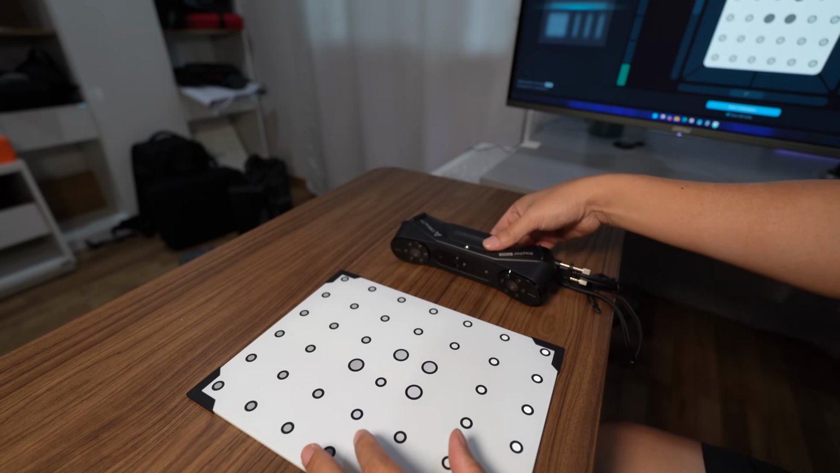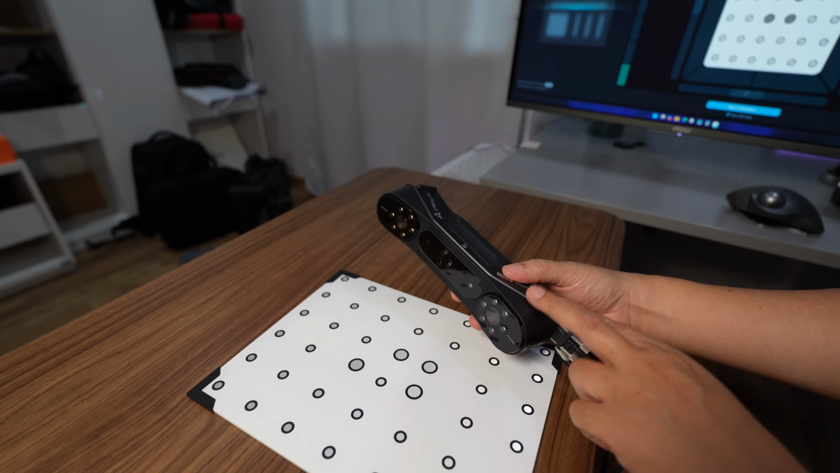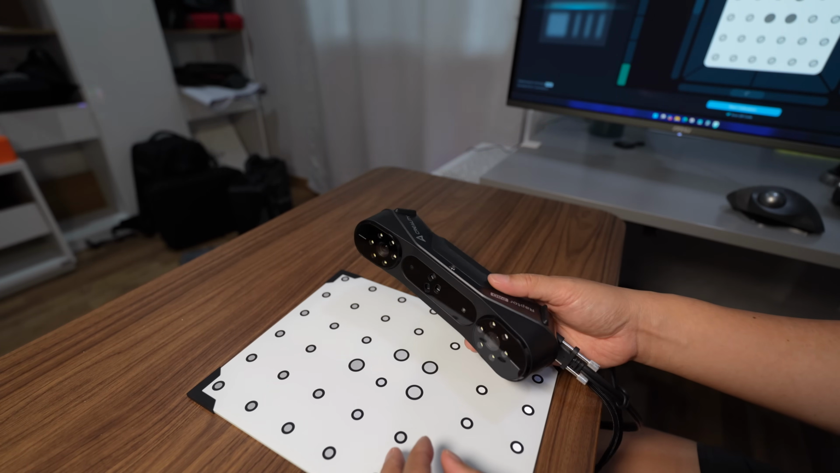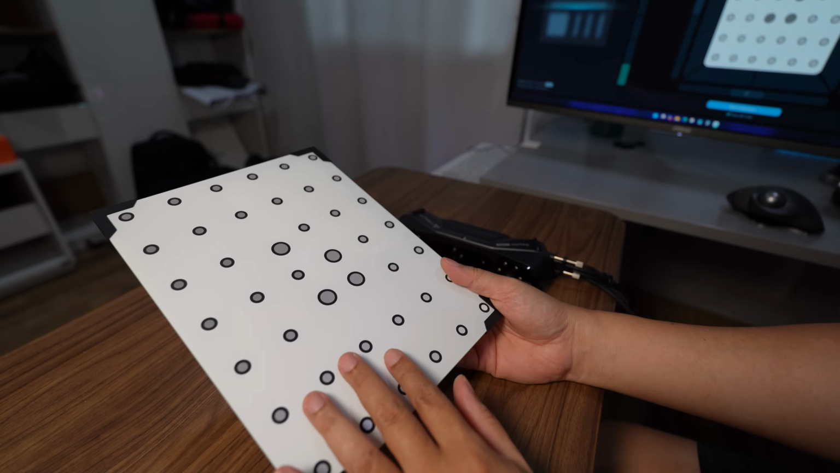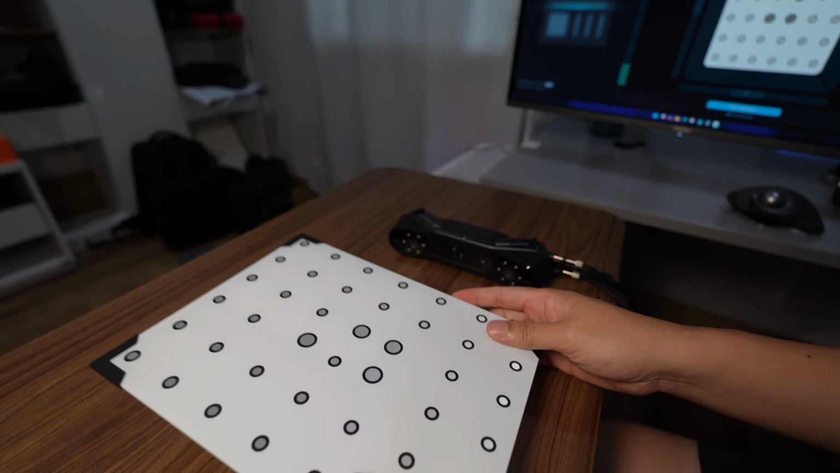It's recommended that when you first get it, you should calibrate the scanner, because it has been put through vibration and impact during shipping. At the bottom of the box, you see this calibration plate. It's made from glass. This will be used for correcting the accuracy of your 3D scanner.